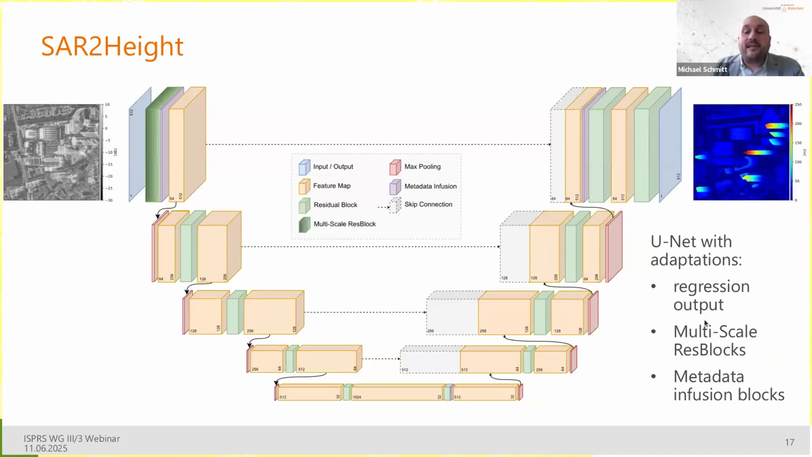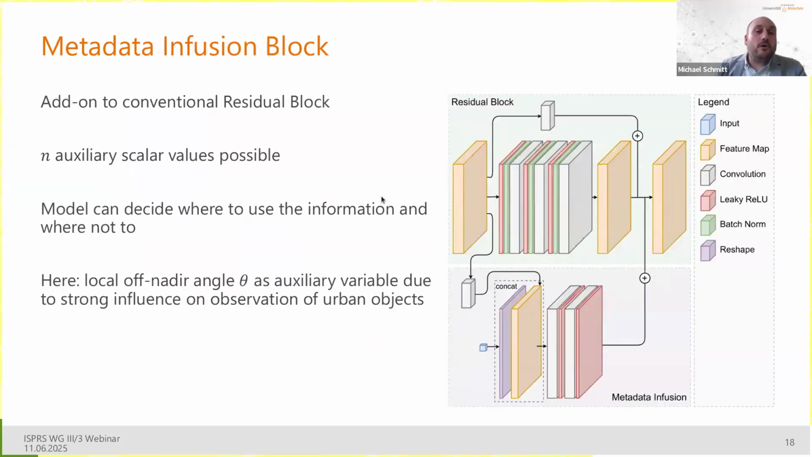Then we added some multi-scale res blocks like we found in other literature. And then the main addition here is the so-called metadata infusion blocks that are shown here in purple. And these metadata infusion blocks, they are add-ons to conventional residual blocks and are basically designed to allow us to add n auxiliary scalar values into the network and giving the model the chance to decide where to use this information and where not to.